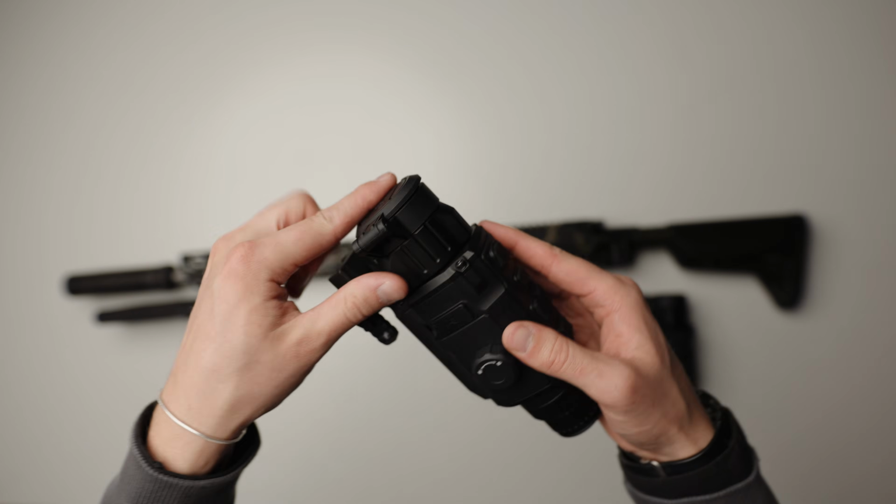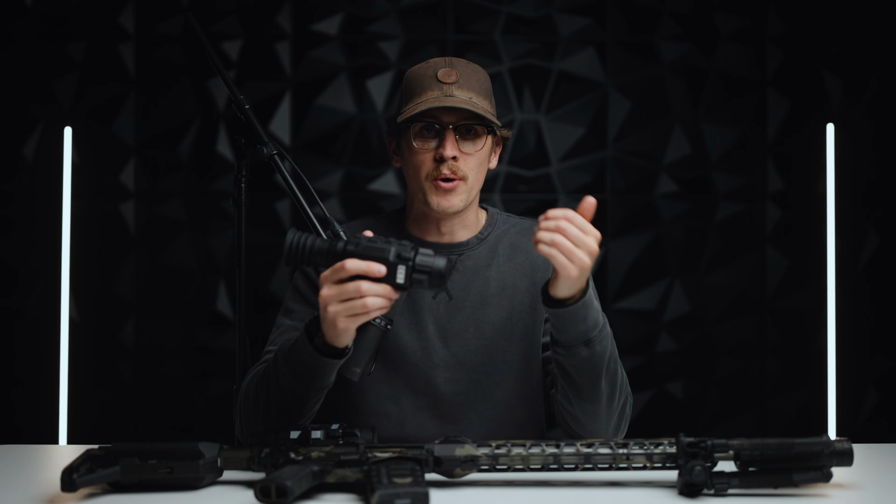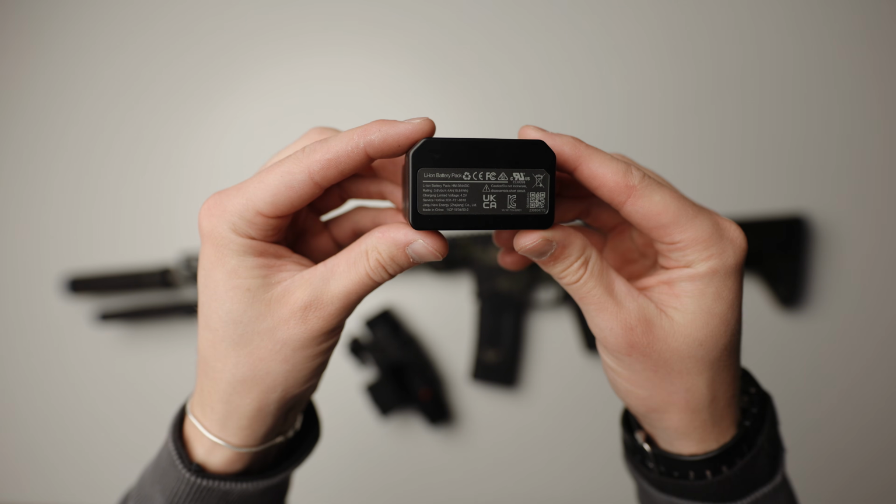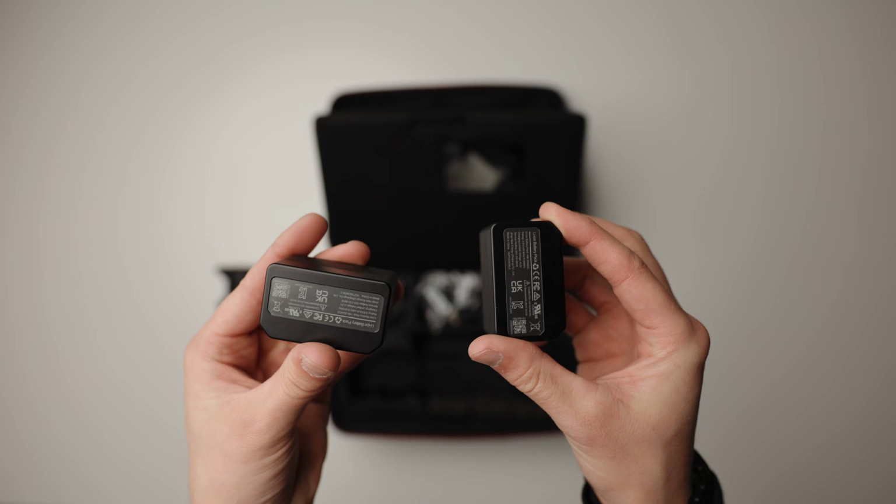Some of the main upgrades from the version 1, which anybody can appreciate even if you haven't used the version 1 like myself, is the version 1 used to run on 2 CR123 batteries, which if you've used those, you know that they don't last very long. In the version 1 unit, they would go for about 4 hours before needing to be replaced, which unless you had the rechargeable versions, it got pretty expensive to keep replacing those. The version 2 now runs off of a rechargeable battery pack that lasts 9 to 11 hours, and it comes with 2 in the box, so there's no chance you're going to run out of battery, which is awesome.